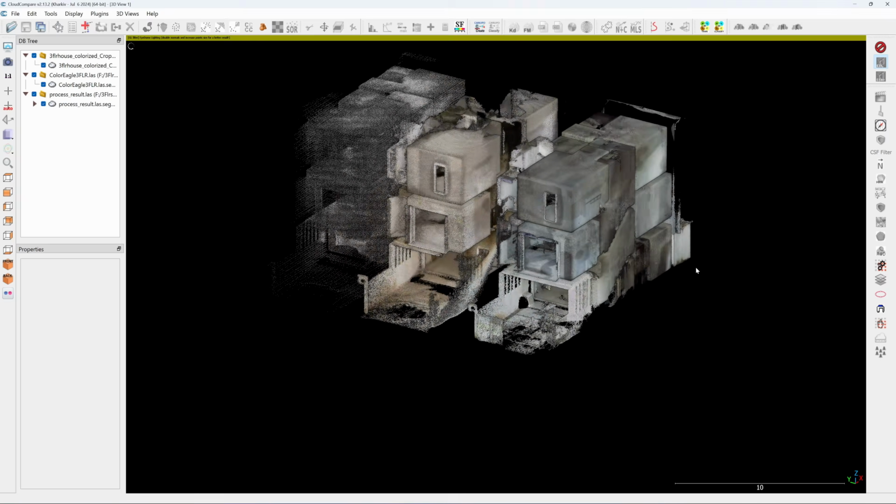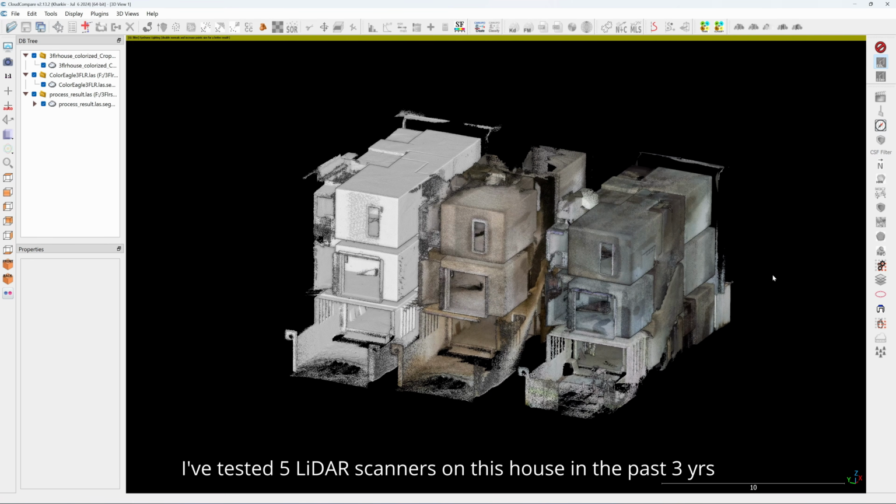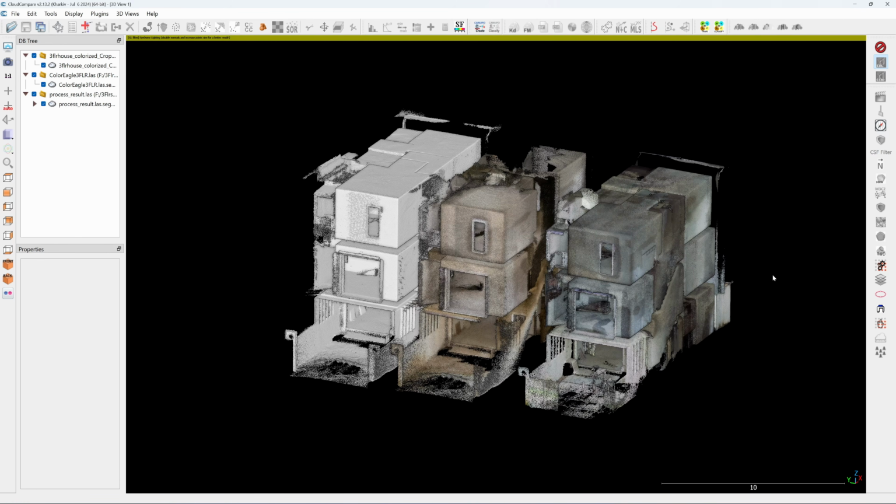Okay, so in conclusion, with this 3-story house, chassis one is the only LiDAR scanner that can scan these 3 floors in one pass without any drifting, rotational and translation.